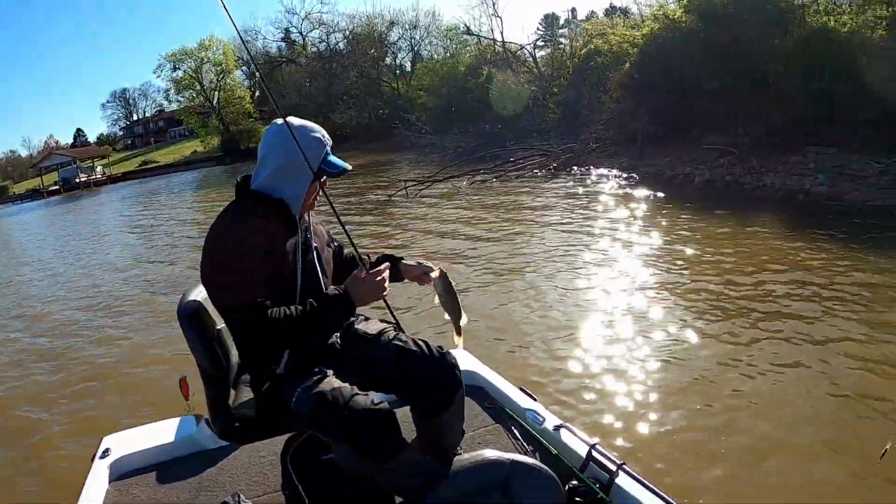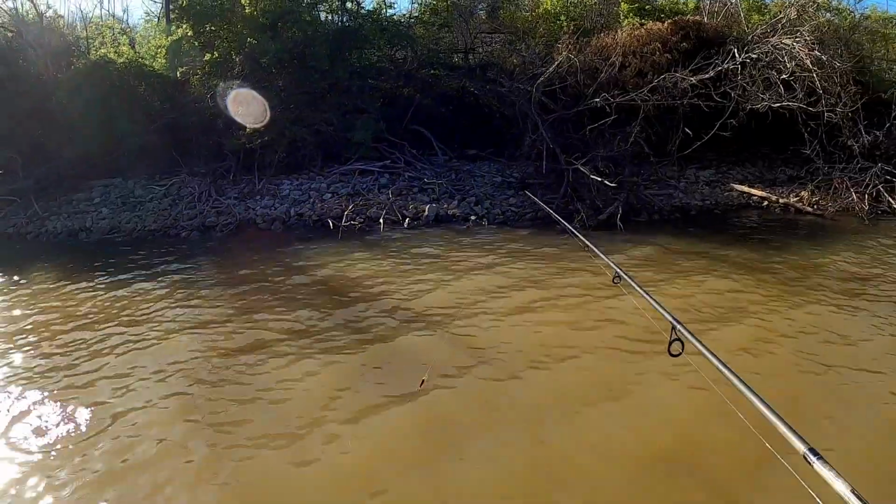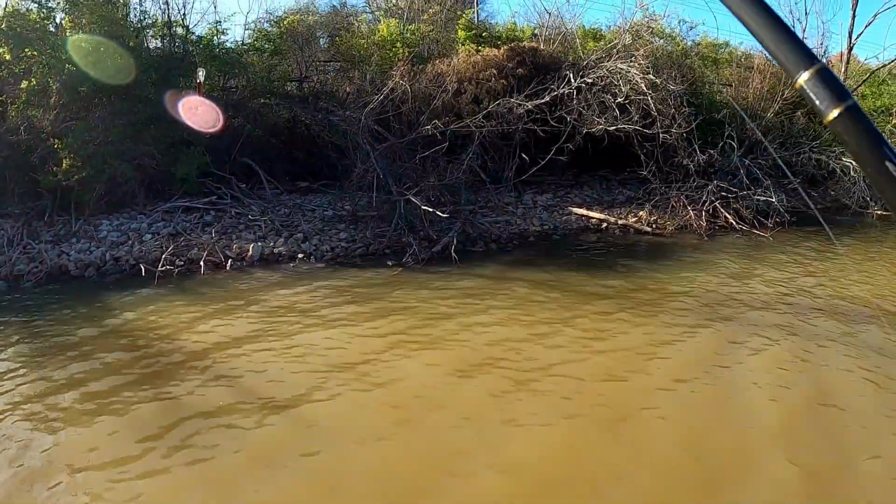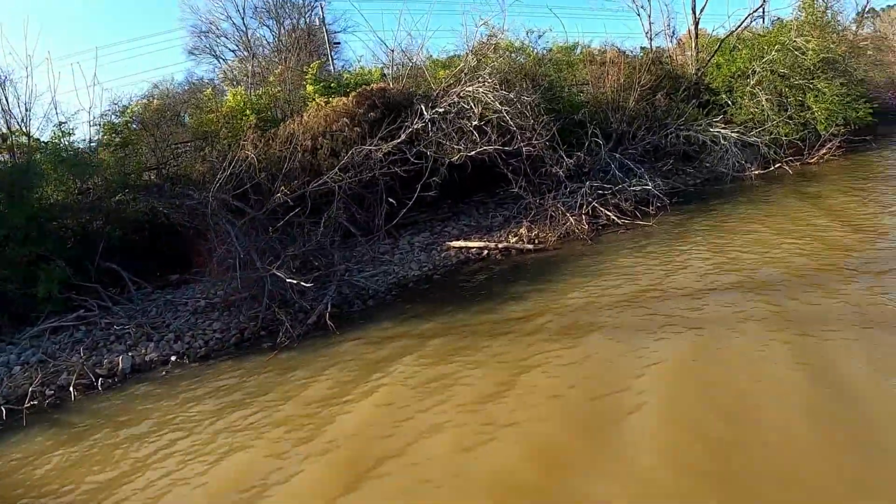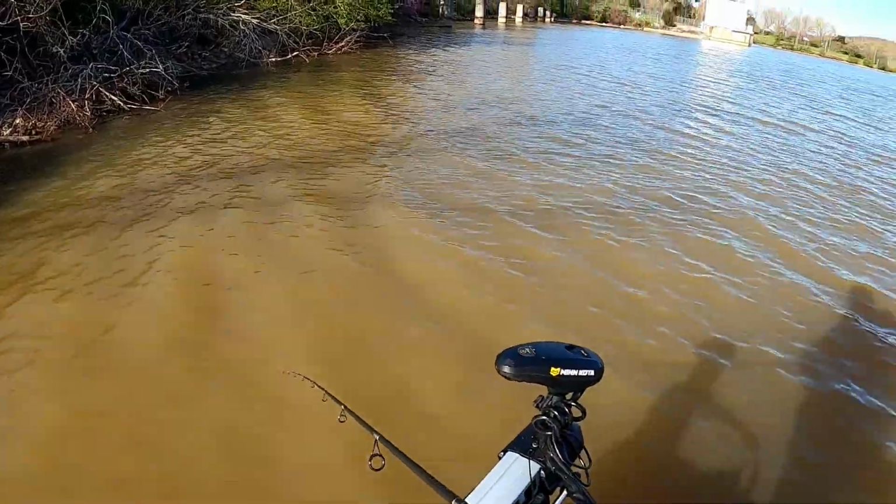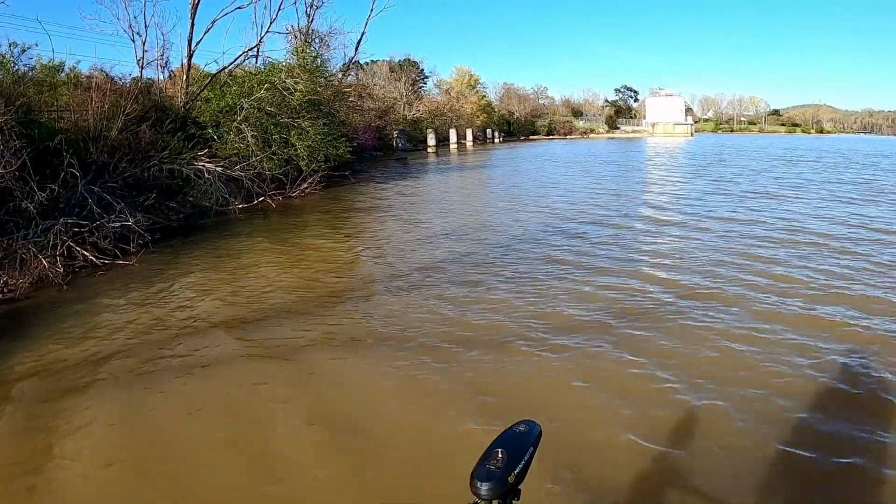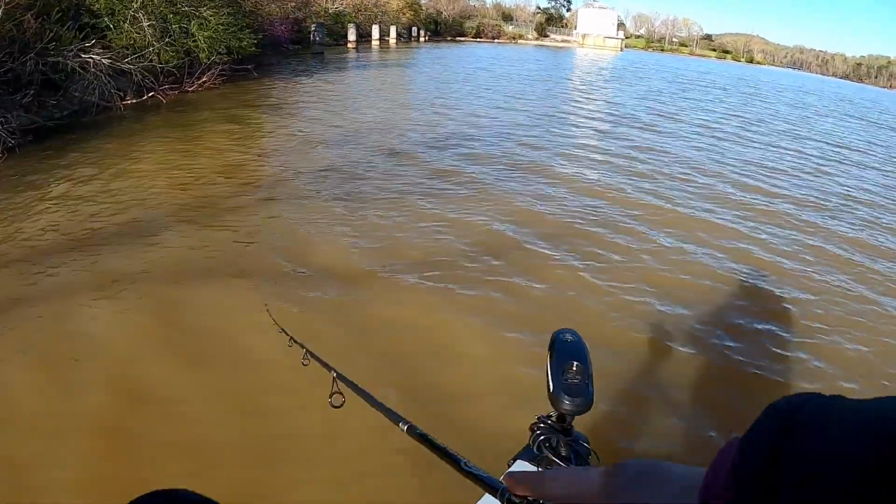Yeah, 9 keepers right under. Chunky. They are chunky. Where'd he come off of? Straight in front of you. Oh, really? Wow. Yeah, 5. That's 8 total.